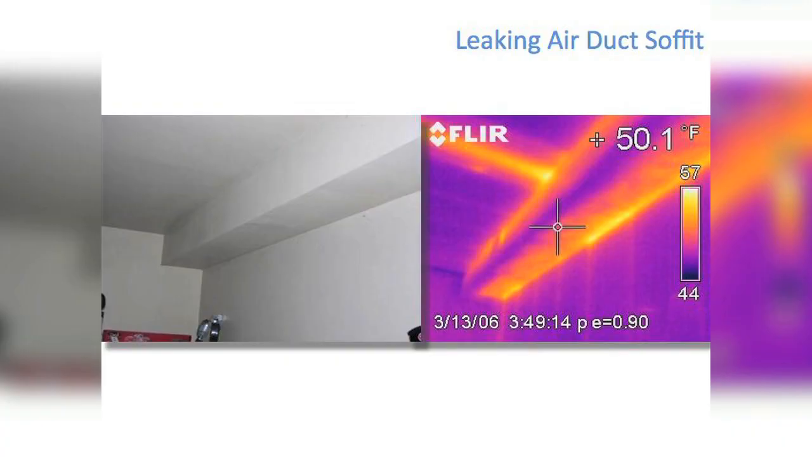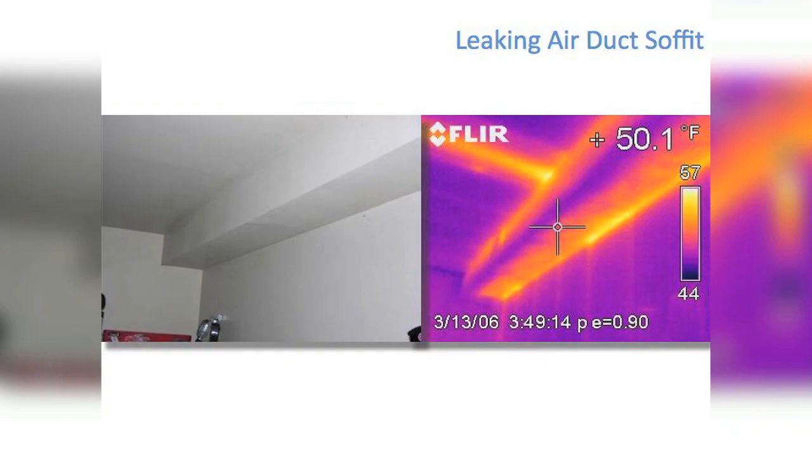So here's a case where we have a leaking air duct soffit. If the heating system in a building is working properly, it'll go to the vents and it will come out where it's designed to come out. If there's a leak in it, it's not as efficient as it would be. So we see in this case, we got heat squeezing out right through here. It's not getting to where it was designed to go, so it's not working as efficiently as it's designed to be.